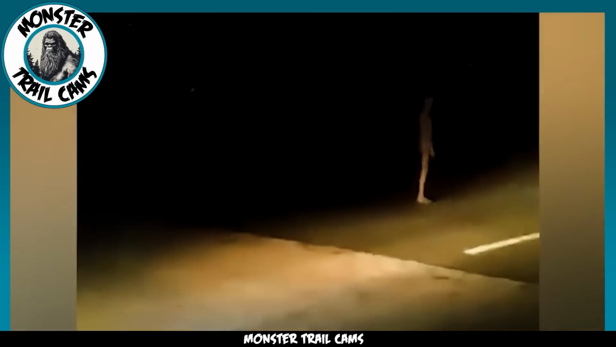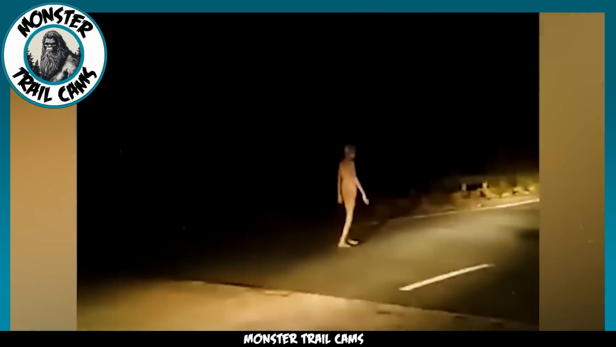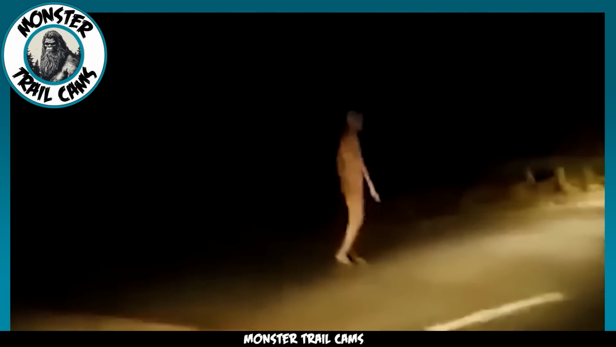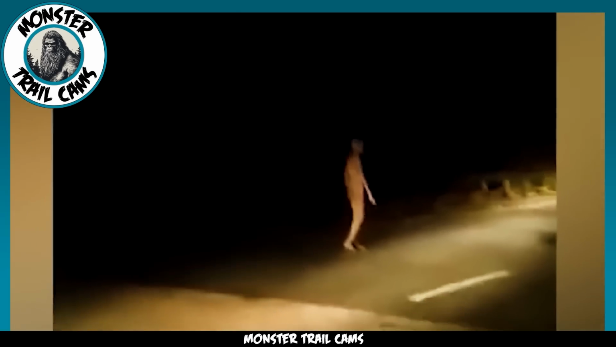The footage of the creature isn't very clear, but we can tell it is not wearing clothes and doesn't appear to have any external genitalia. It fits the description of extraterrestrials known as greys. These are the type of aliens from the many reports of abductions, but they are not often seen wandering around the Earth. So this is a strange encounter, to say the least.